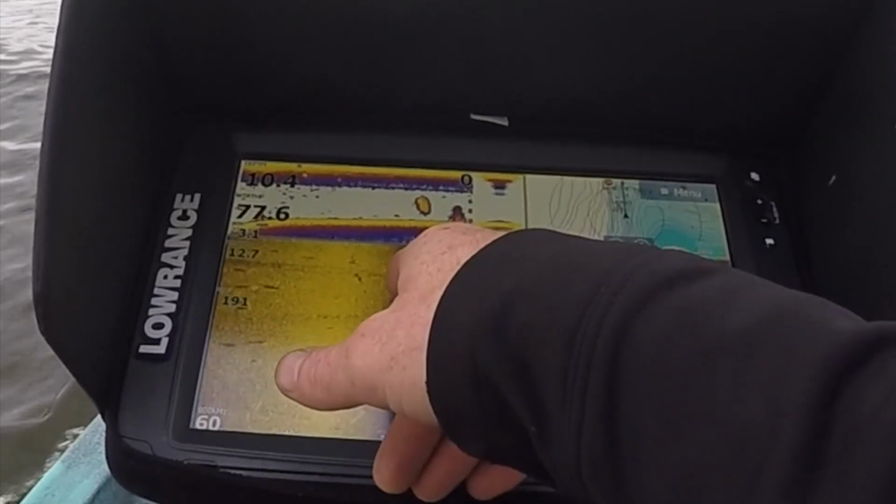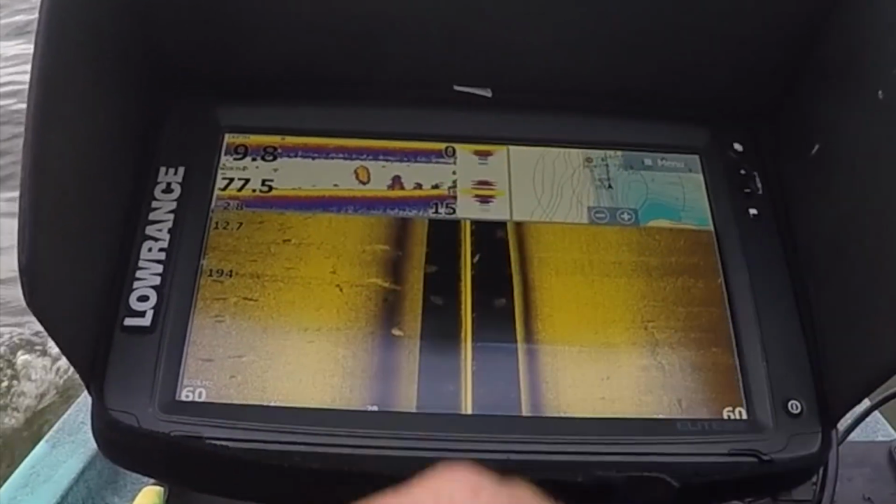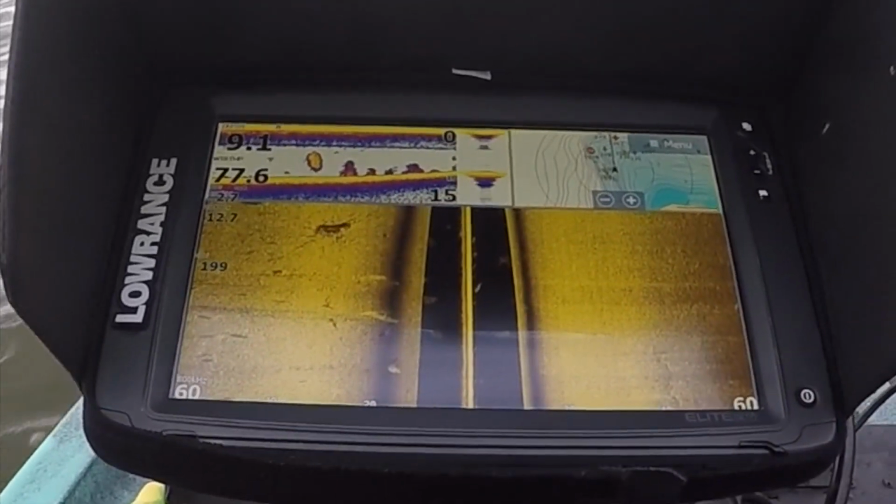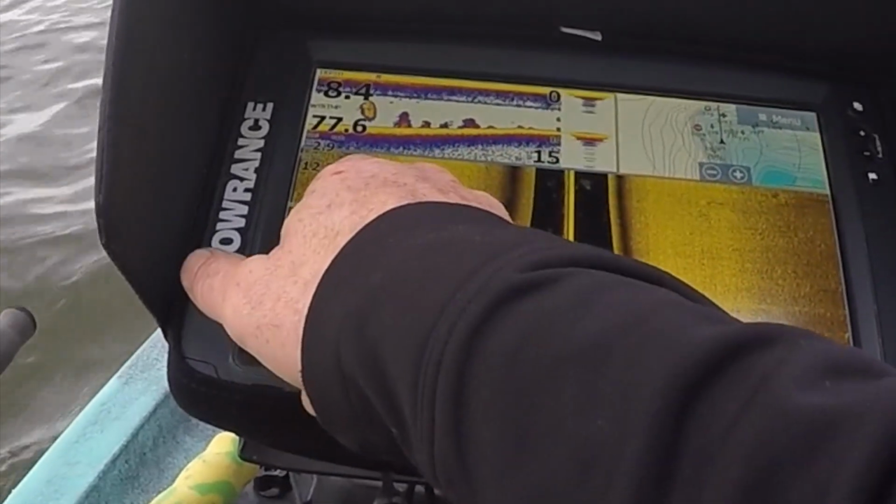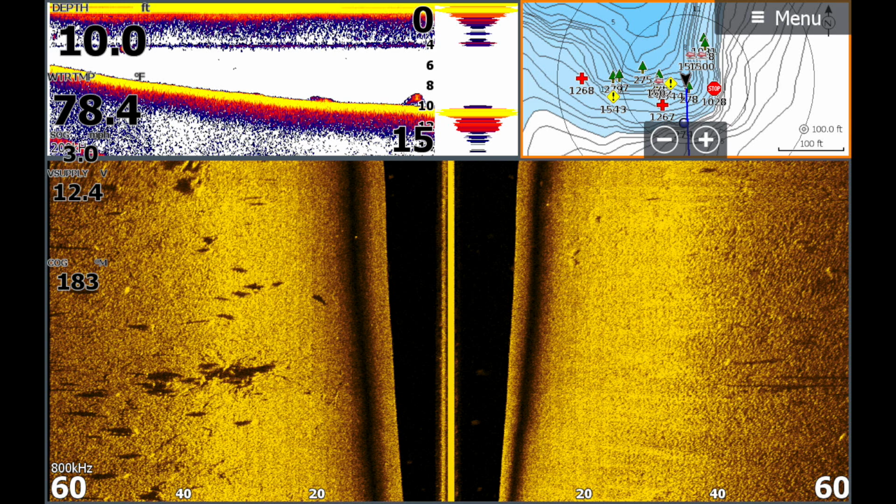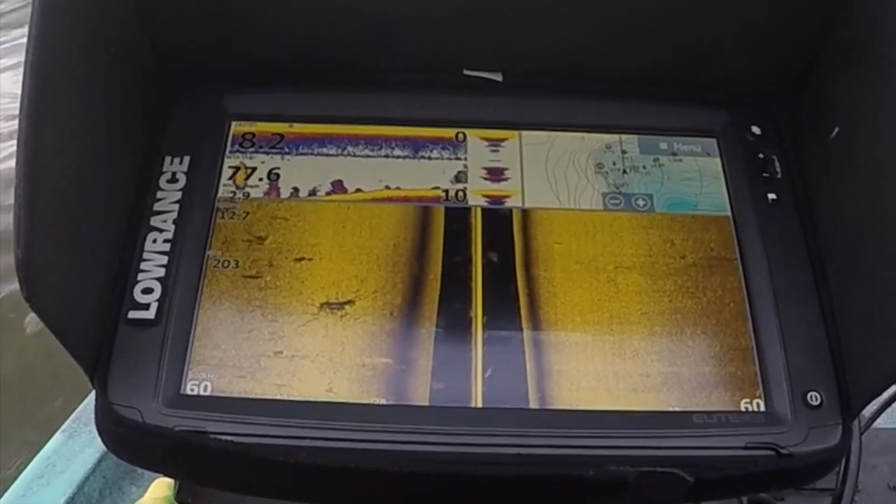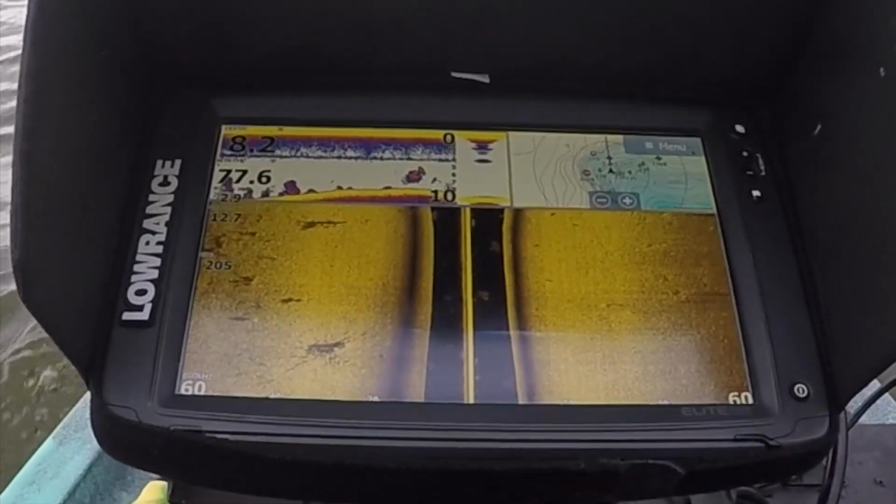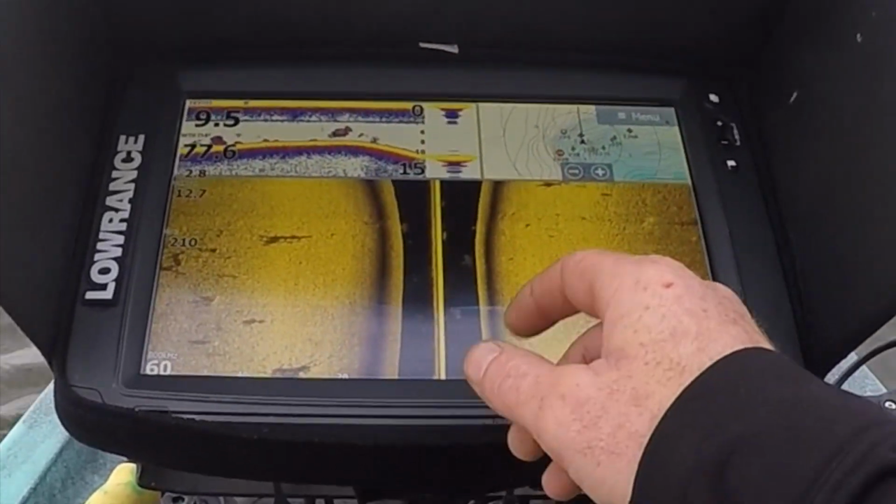All right, we're already starting to see bait, and we're gonna see some brush too up here. Yep, see there's a brush pile. There's some more brush. That might be a fish. There's some more brush. There's some bait that you can see on 2D. It's probably some bluegill.